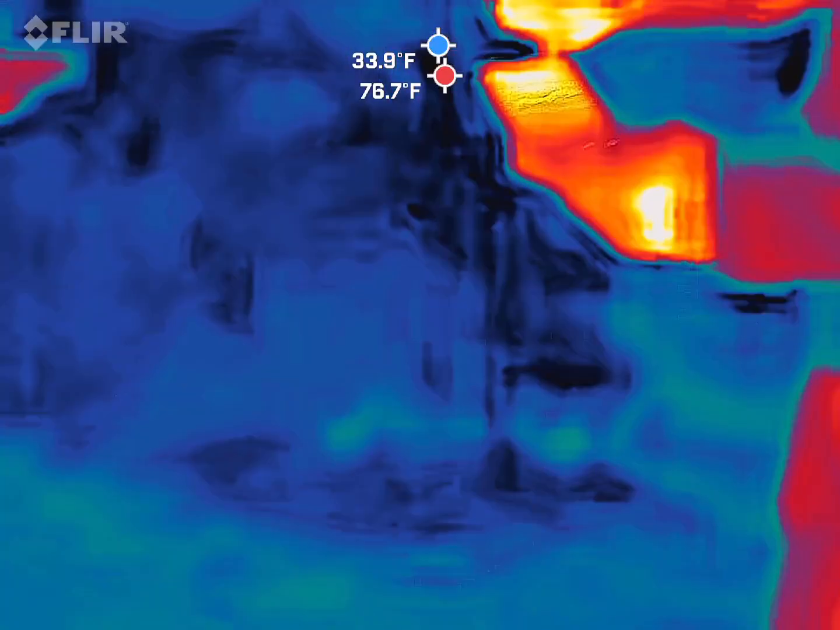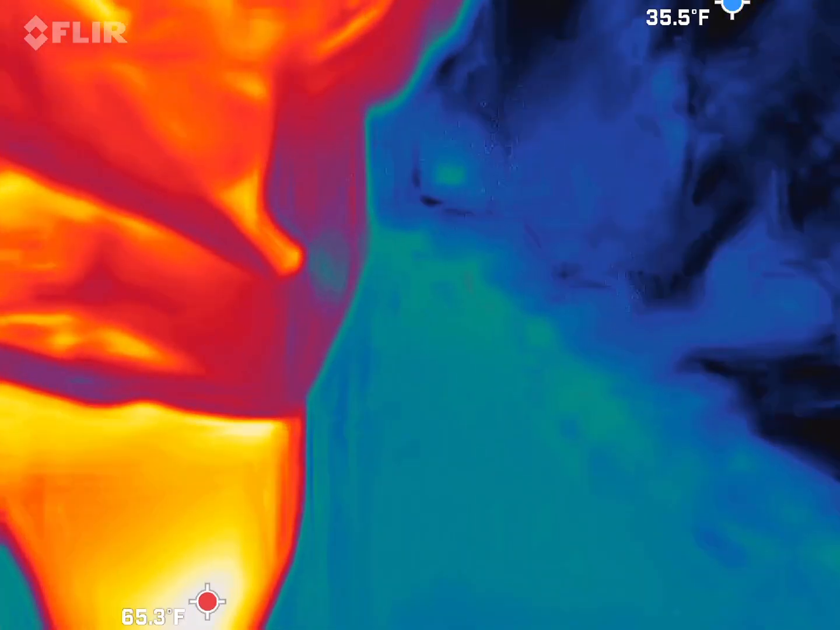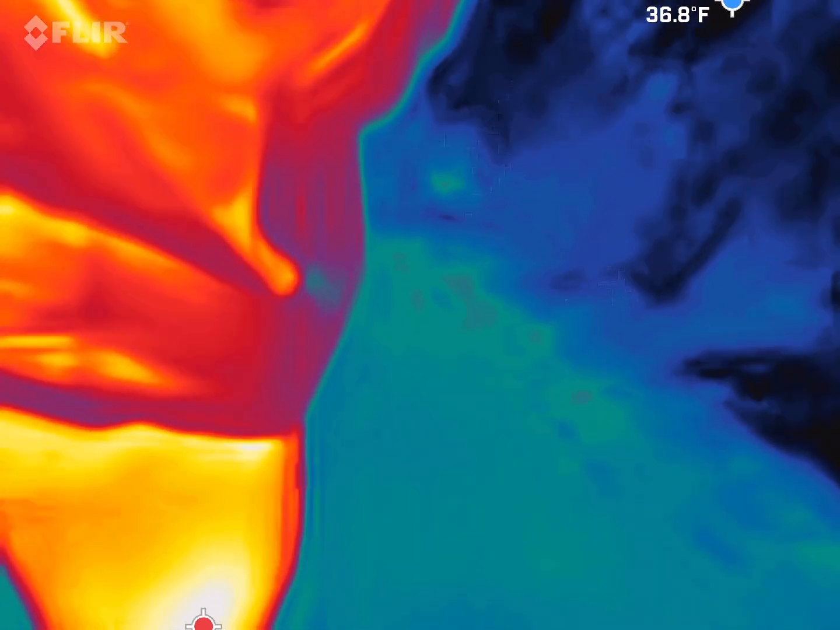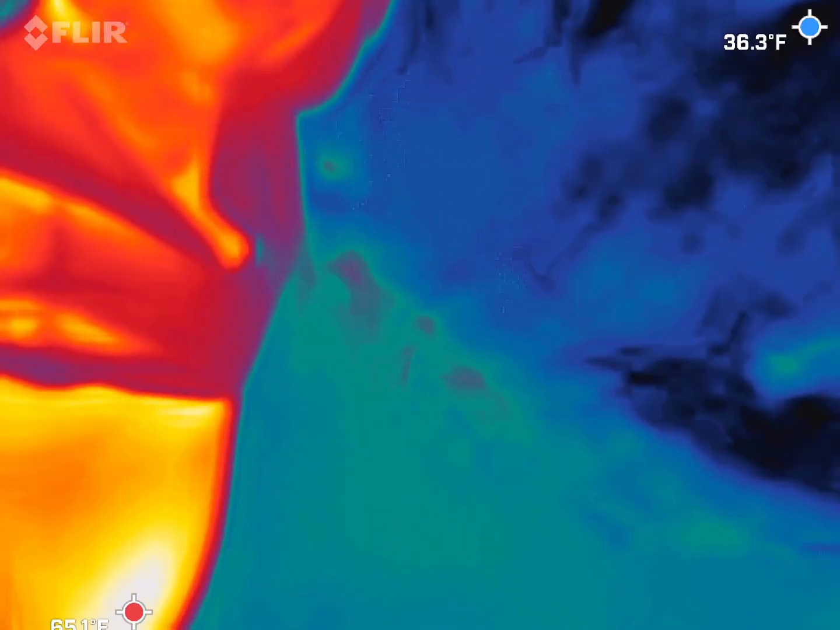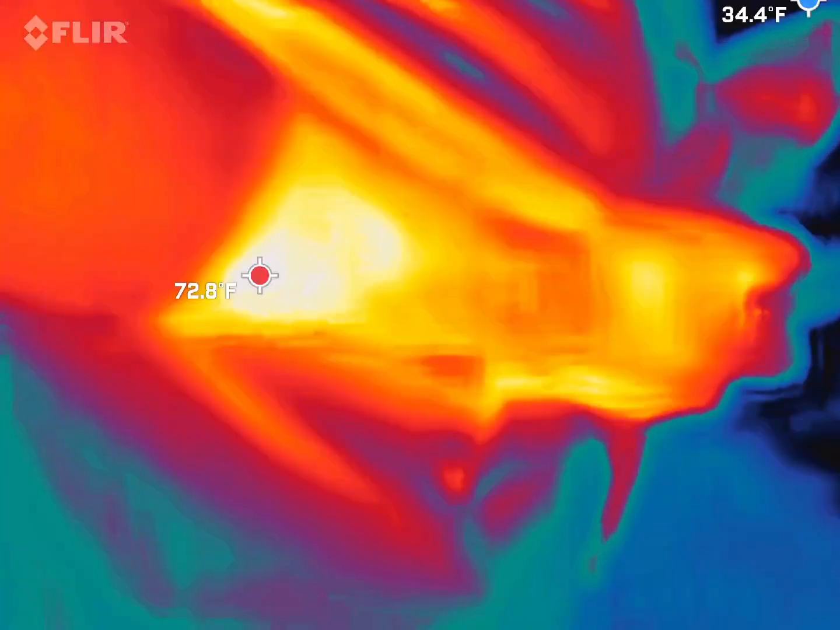And we have, I don't know what the hell that is. A statue of some sort, but it's definitely laying down. Might be a baby. And then a woman smoking a cigarette, it looks like. It's a pretty clear image compared to the rest.